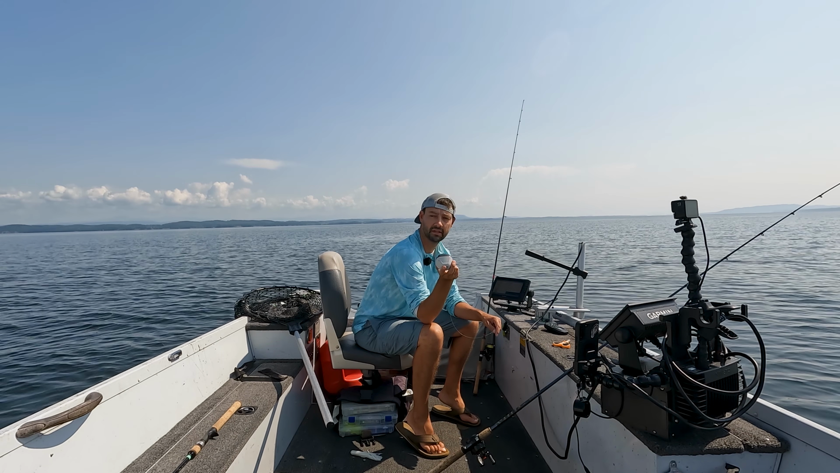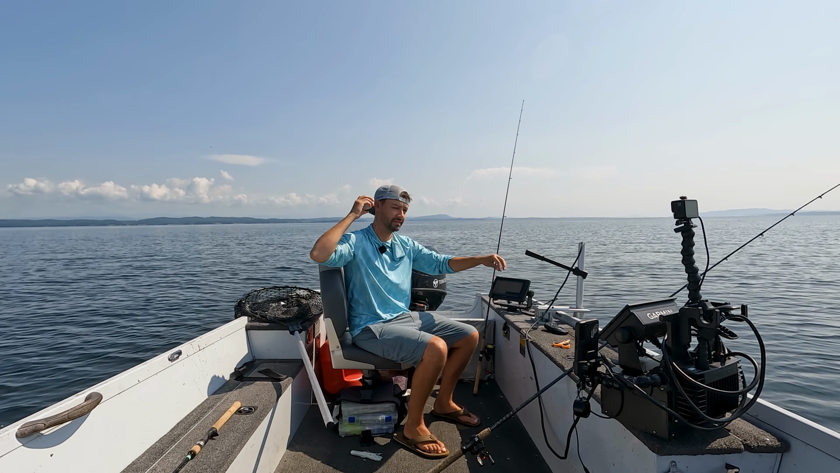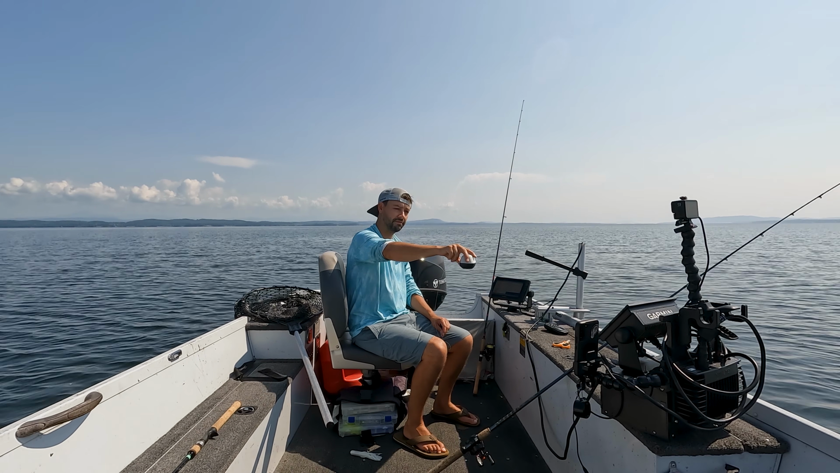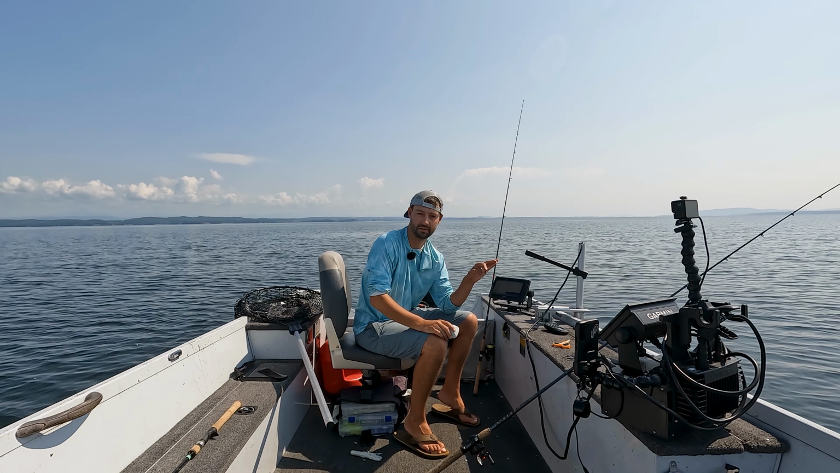So what I'm gonna do is I'm gonna literally hang this over the side of the boat. I have a piece of monofilament basically tied onto it so it doesn't float away on me. And I'm gonna put it right in the front of my boat over here, and I'll show you where I'm putting it. And I'm gonna jig my rod right underneath that. I have a pile of lake trout underneath me.